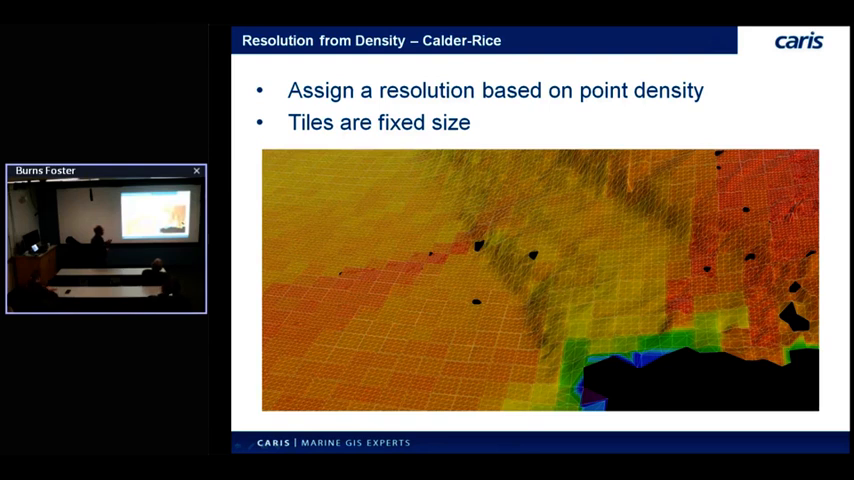So the idea here is instead of a subjective enforcement of resolution by the user on a data set, you let the data determine what the best resolution of your model is going to be. Contrasting that with the depth range method, which we kind of put in there as a transition to variable resolution. It's a concept I think everyone's comfortable with. They already operate that way. So it's kind of a stepping stone to get to the density method.